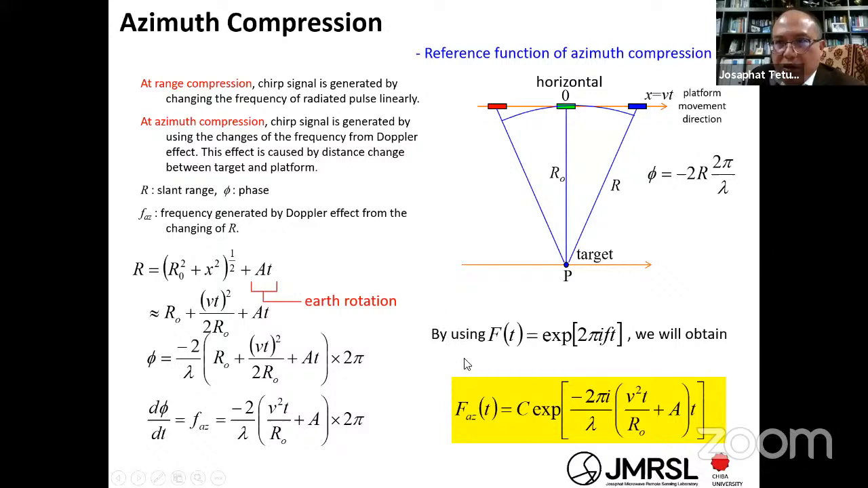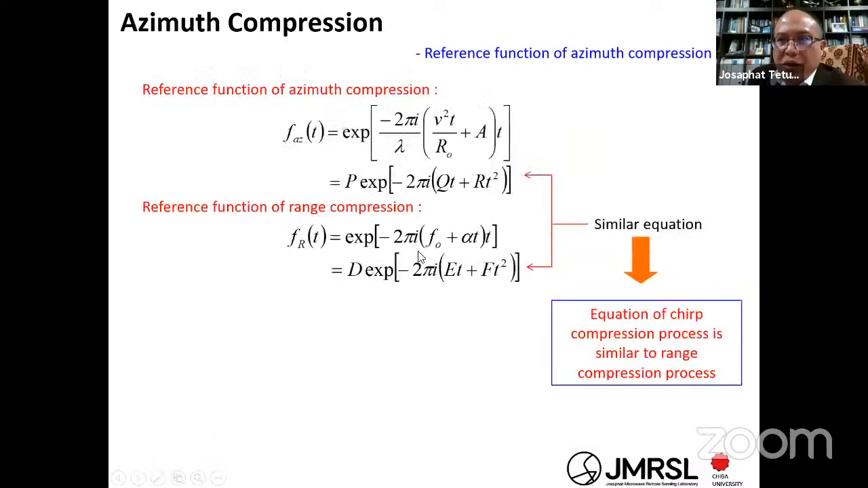If you compare the reference function of the azimuth and the range, you can see it is almost the same. I'm familiar with Fortran, so I made one subroutine for both the azimuth and the range compression.